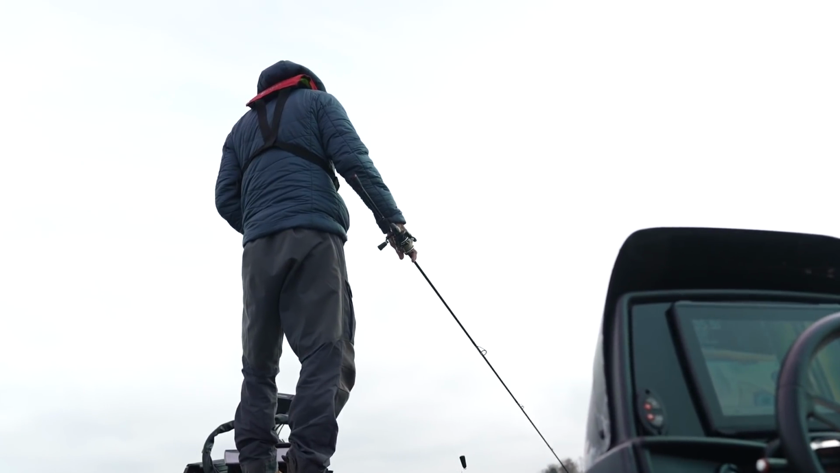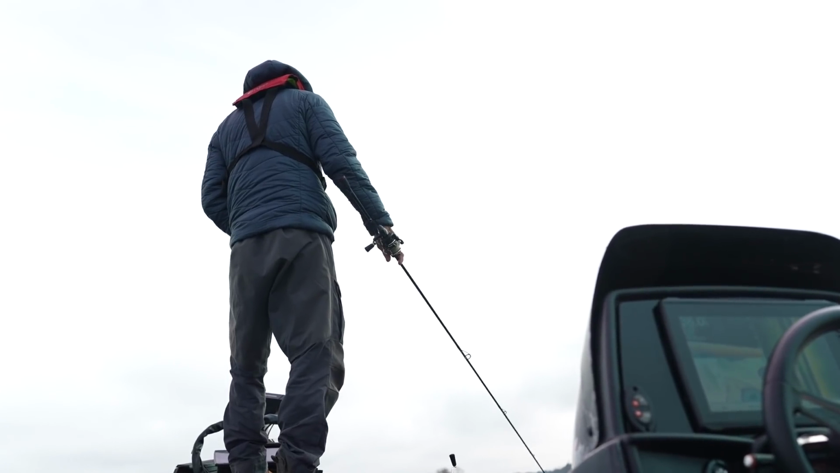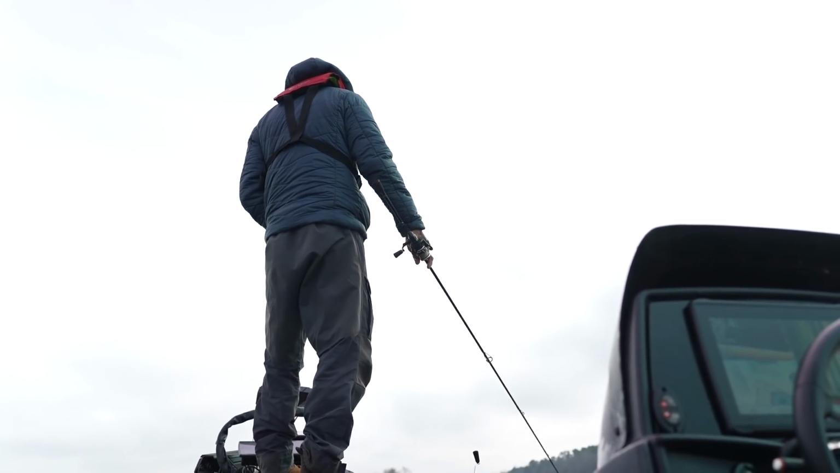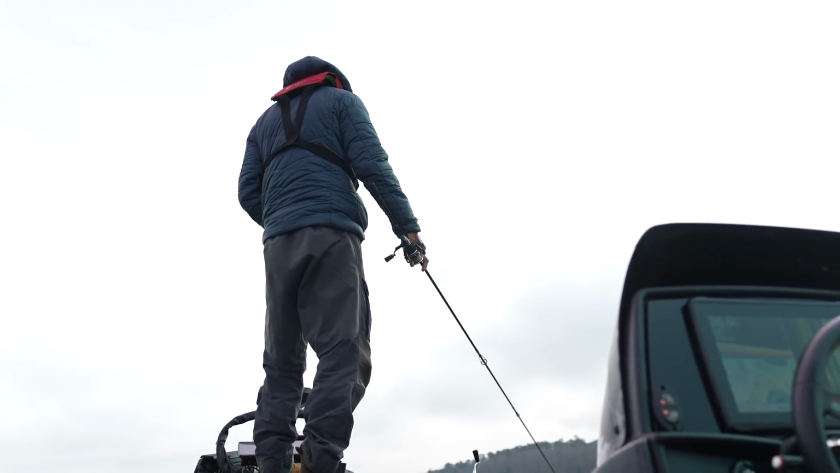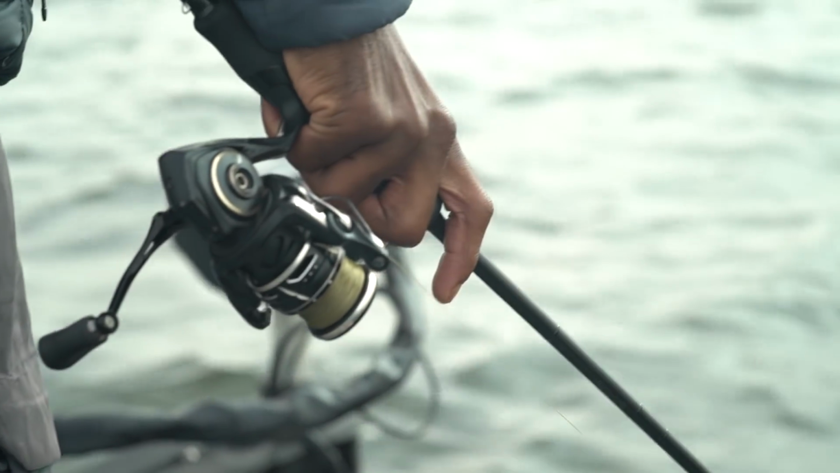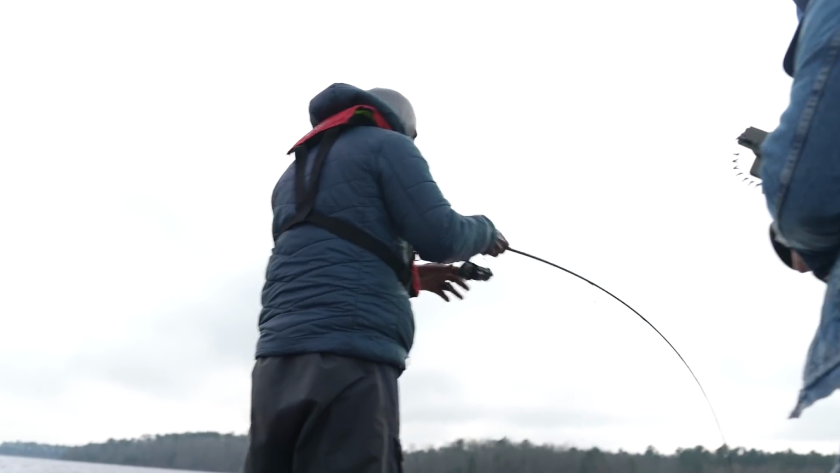Yeah, there's something down there on this one. Hit that red button, we should get bit. Unless they're acting silly today. Yeah, I'm on some for sure. You can see them down there on the bottom. They were right on the bottom too. There he goes. Got him.